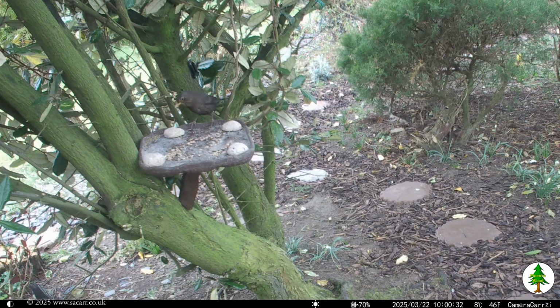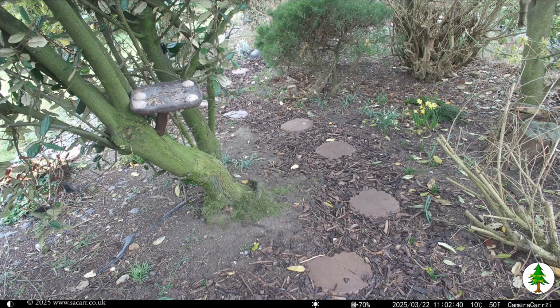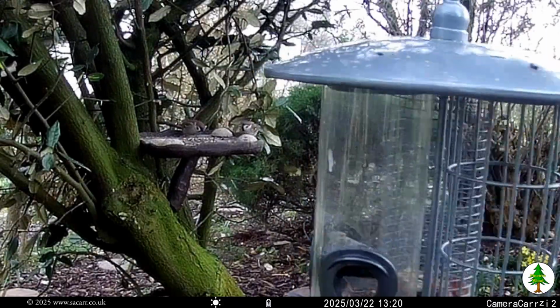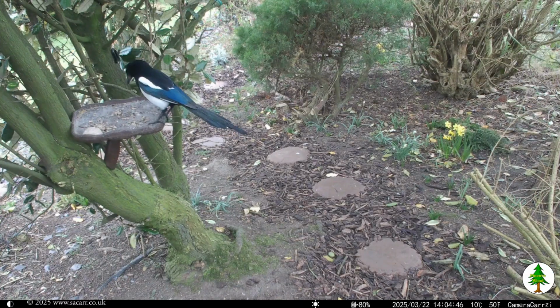The 22nd began with the blackbird on the bird table, followed by more pigeon racing. The magpie took at least 2 of the seed balls from the bird table. There was no further action until the early hours of the 23rd.